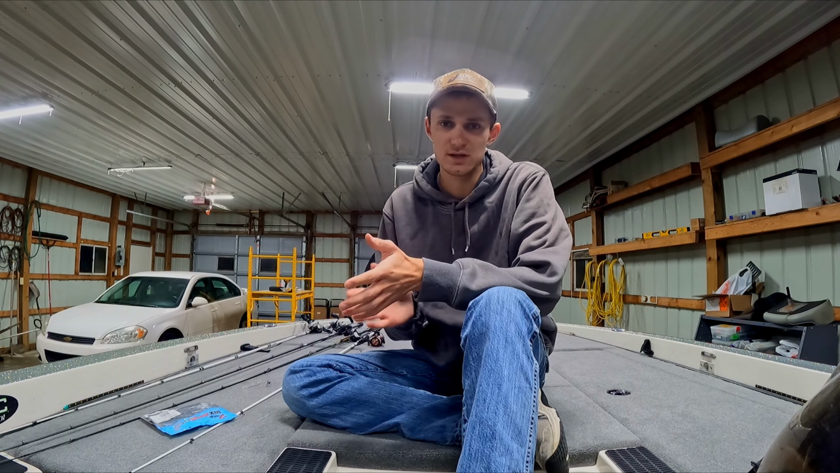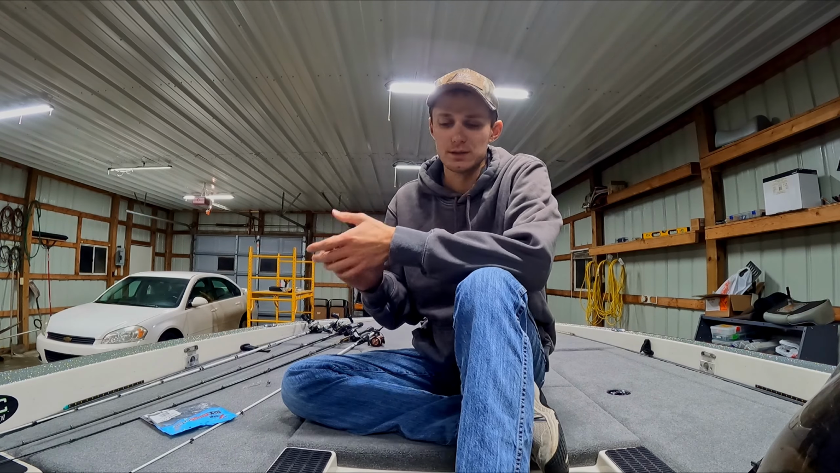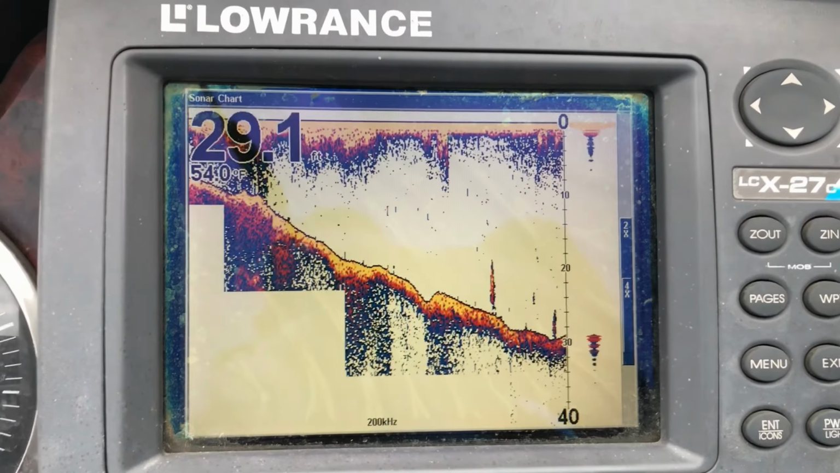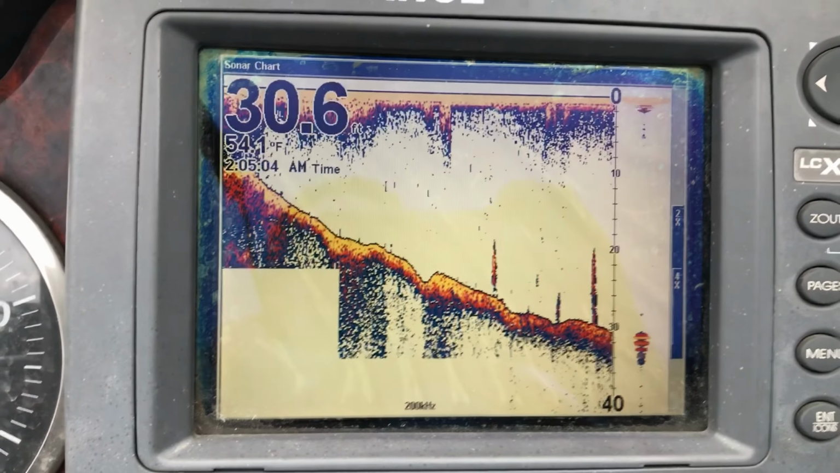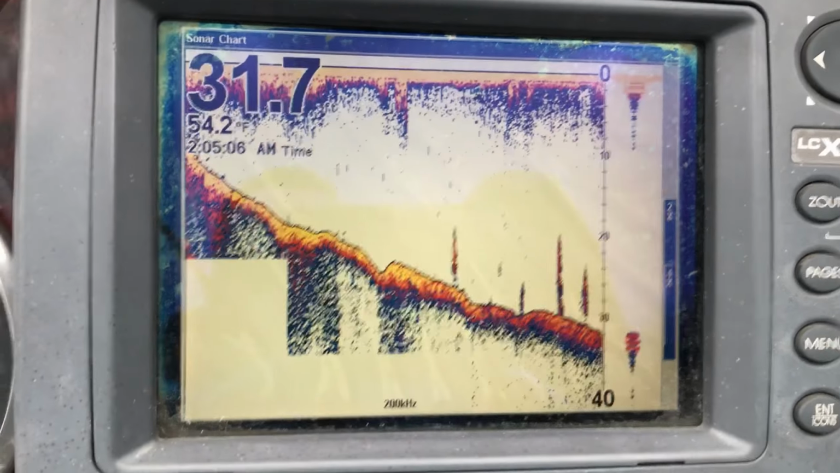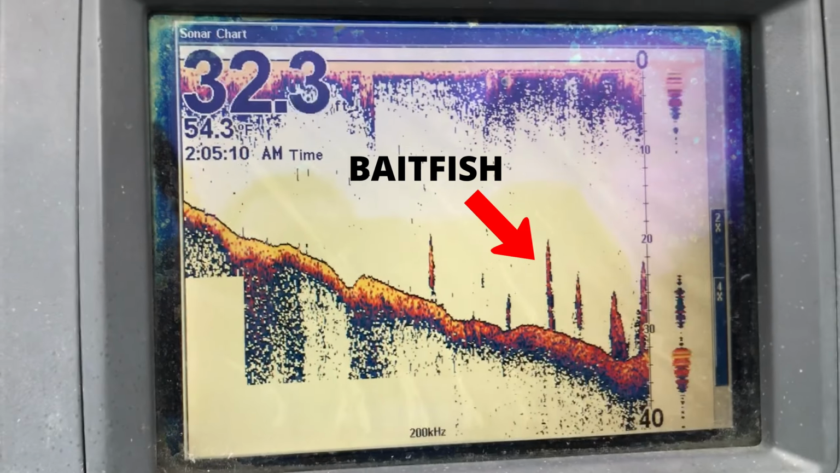Especially if there's a channel swing coming up close to it, that's even better, but it doesn't have to be there. And to find them, I always use my 2D sonar with my through-hole transducer in the back of the boat. So I just run into the pocket, do a loop, come back out, zigzag all over the lake, and I don't stop until I see bait.